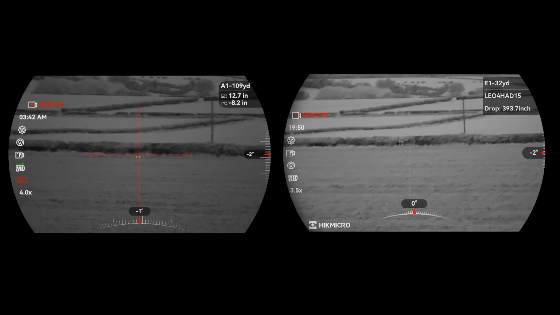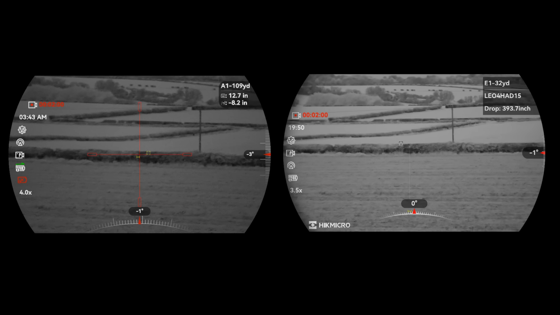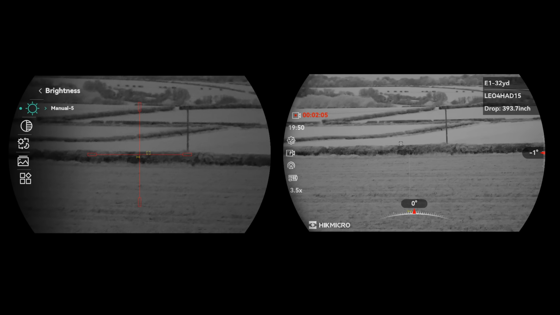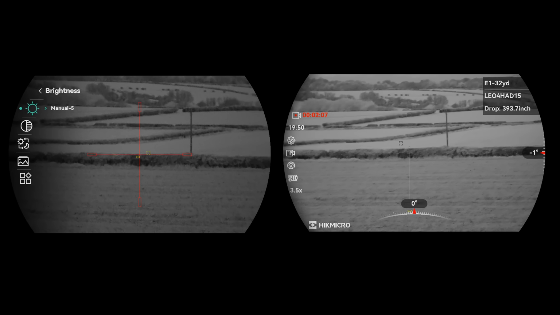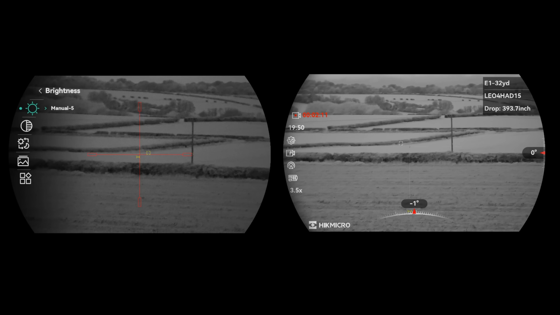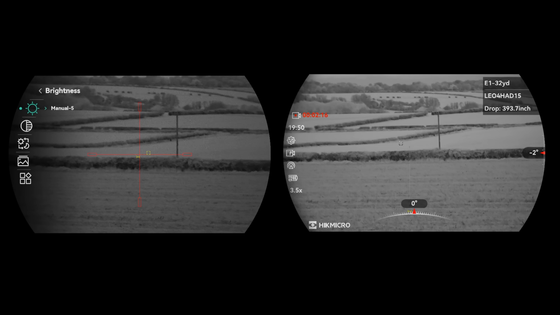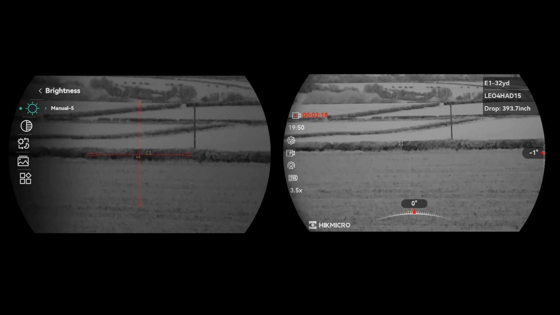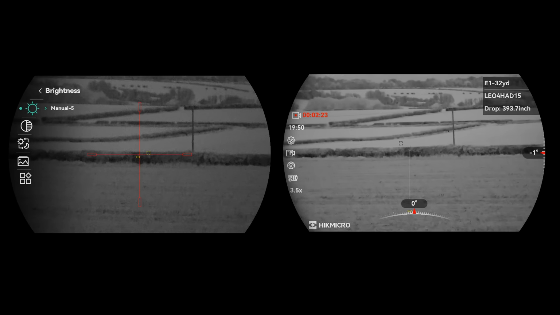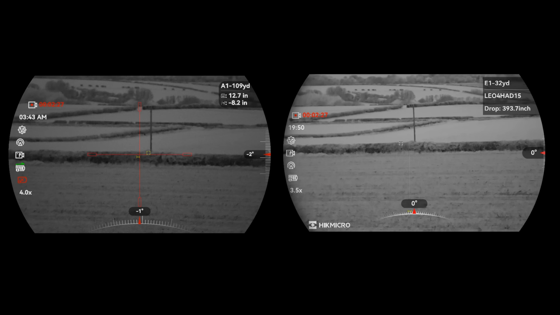Oh, very interesting actually. As you can see, the LRF on the 4K has given a drop of nearly 400 inches, and the aim point is now right down by the angle indicator. That's because this is set up for 20 foot-pound in an air rifle, whereas the Pro hasn't been set up at all really. It's got some numbers in it for a centre fire. Now, I seem to have pressed the button.